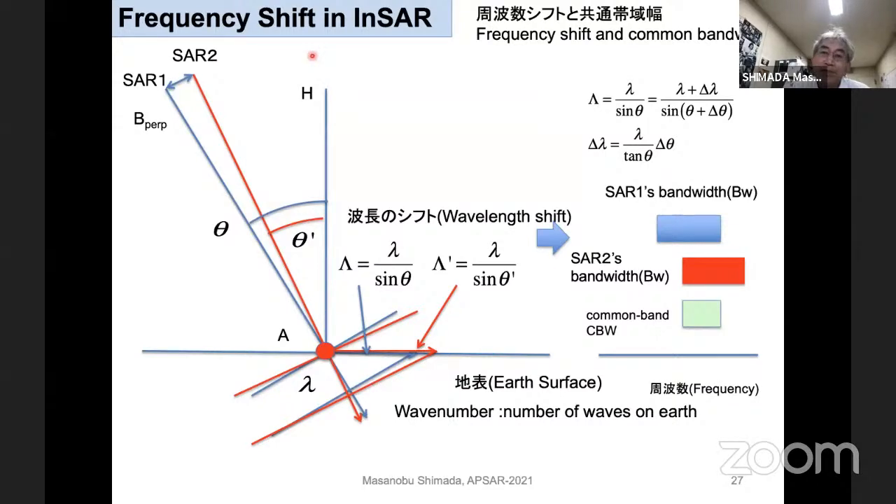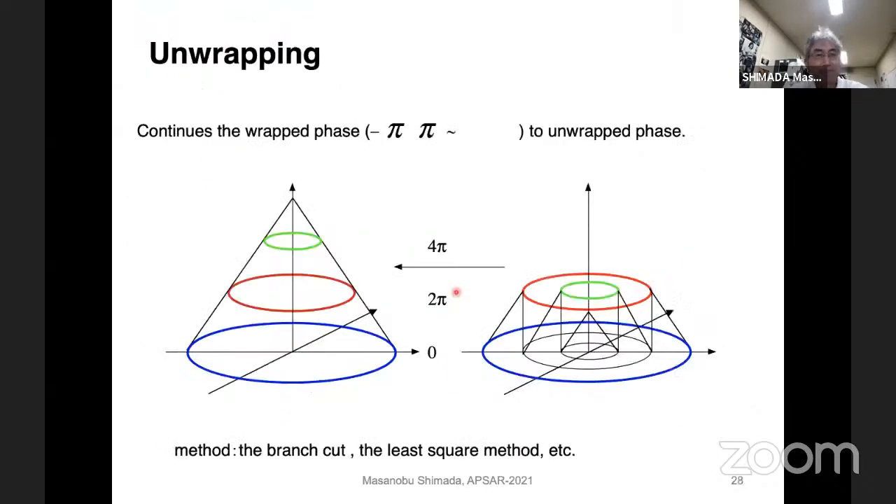This critical baseline depends on the bandwidth of the radar signal. In ALOS-2, this has a bandwidth of 84 megahertz. In this case, the maximum critical baseline goes to 10 kilometers. Wow, very good numbers. But I recommend using a 500 meter baseline dataset for the calculation of the interferometry.